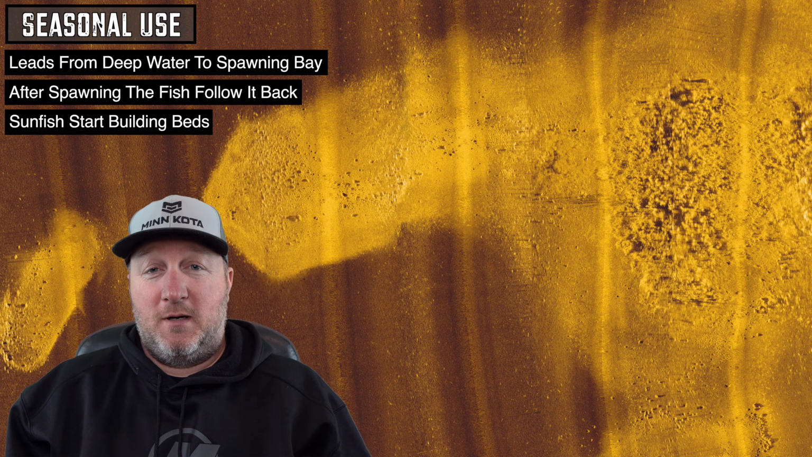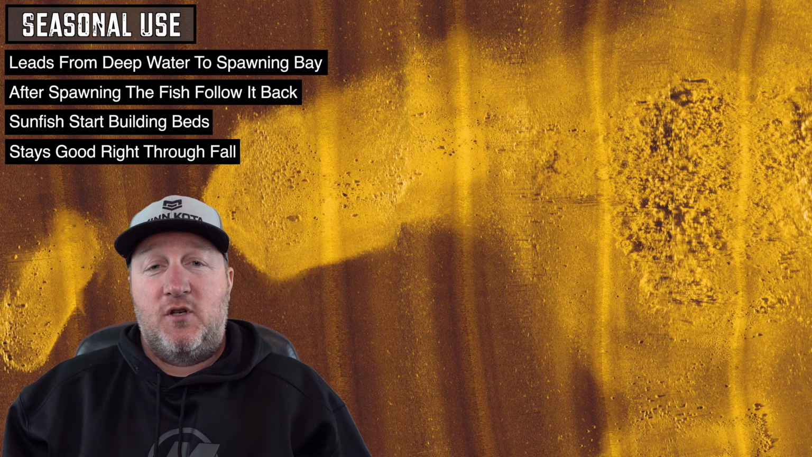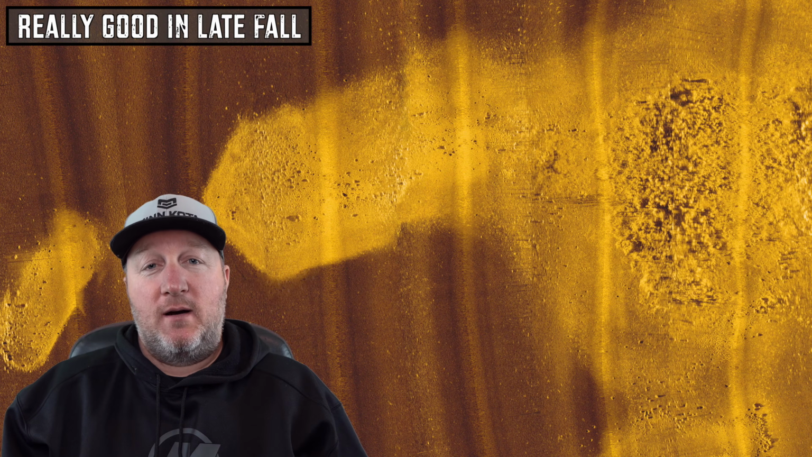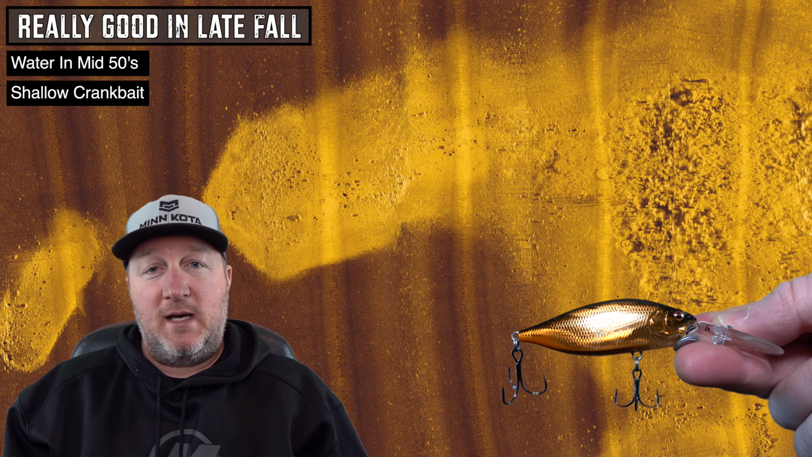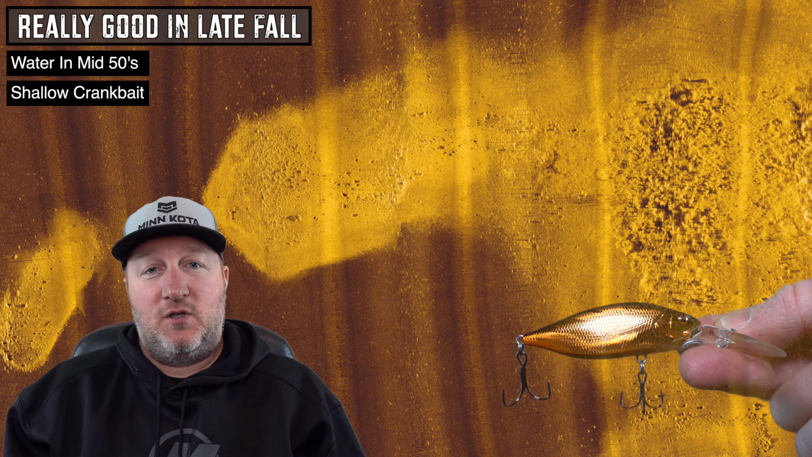This spot is good in the spring, it's good late spring, early summer, and it takes you right into fall and the fish are still there. You got those thick weeds, you got the bait fish, the newly hatched minnows and other fish in those weeds for protection, and those bass are going to stick around there. It can get really, really good when that water drops down in the mid 50s and you just go along there with a shallow crankbait and fish right on the edge of those weeds. You can hammer fish doing that.